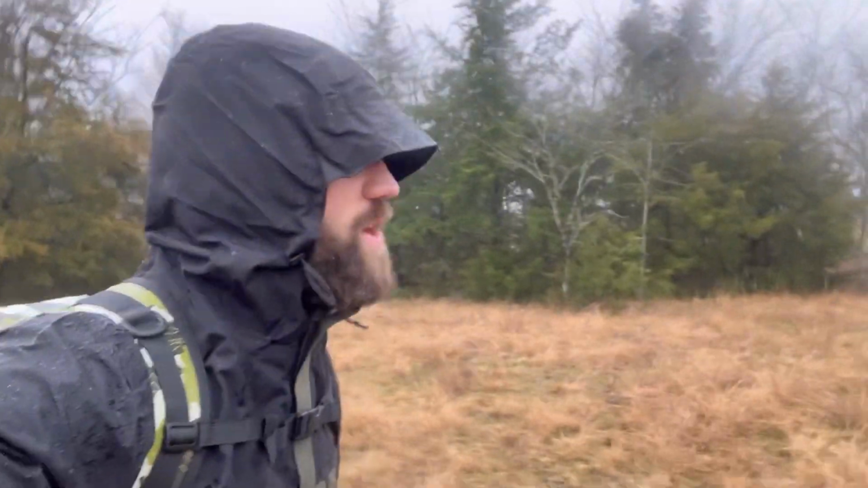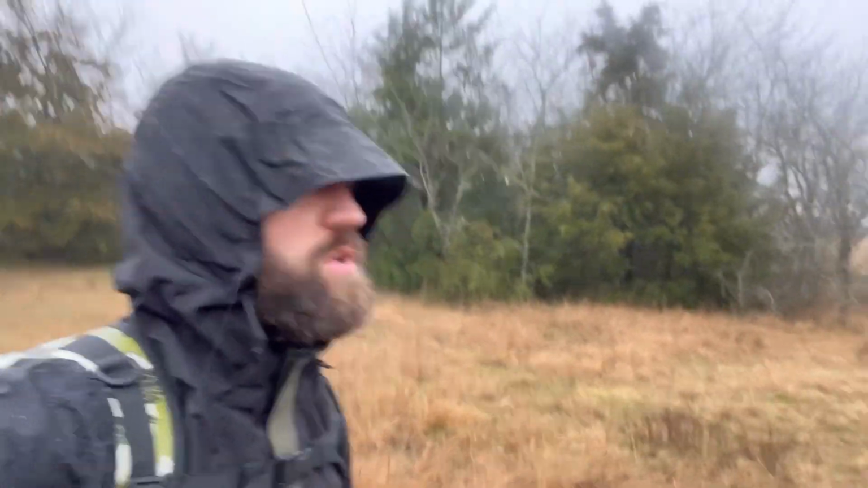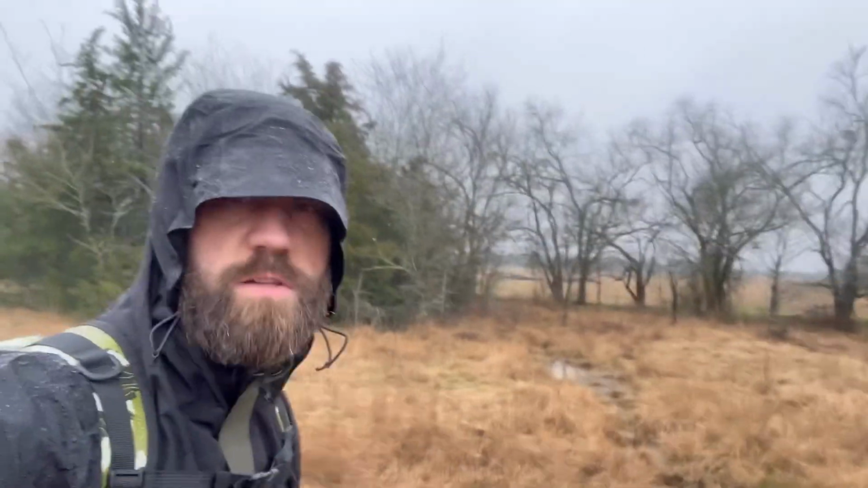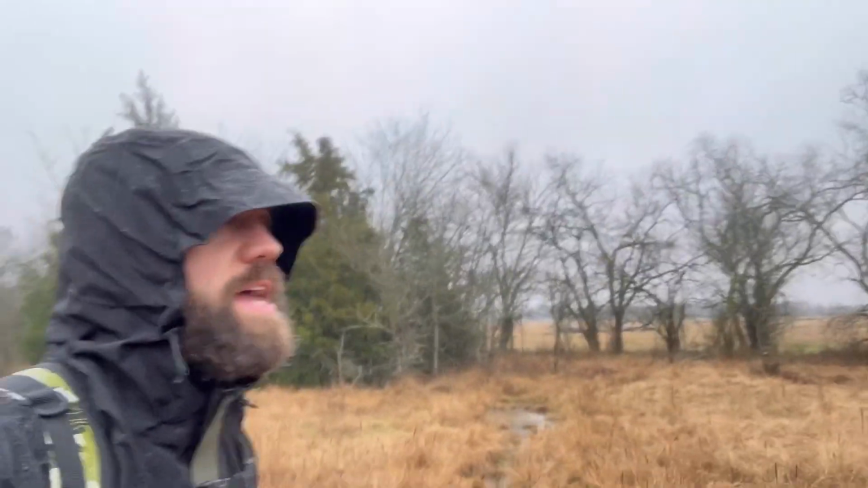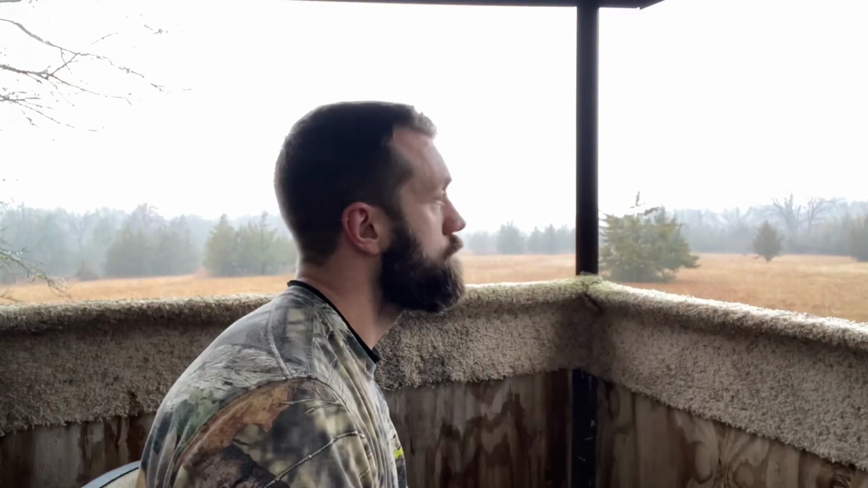All right, day 3, and it is raining like no other. It's supposed to rain all day, all night. Just parked the 4-wheeler, heading to the stand. Same stand as last night. Wish me some luck. It is now pouring rain.